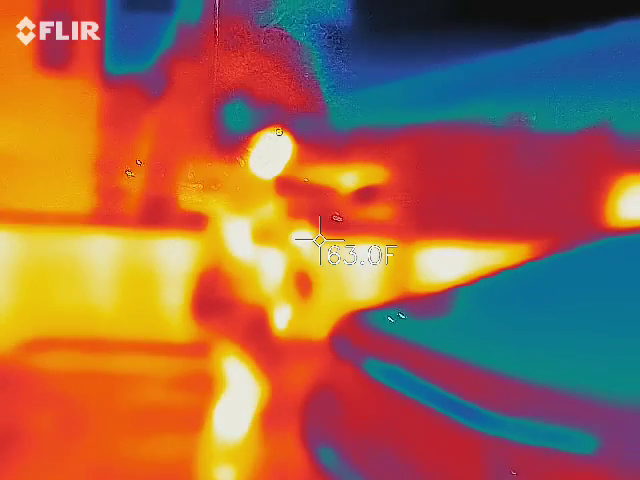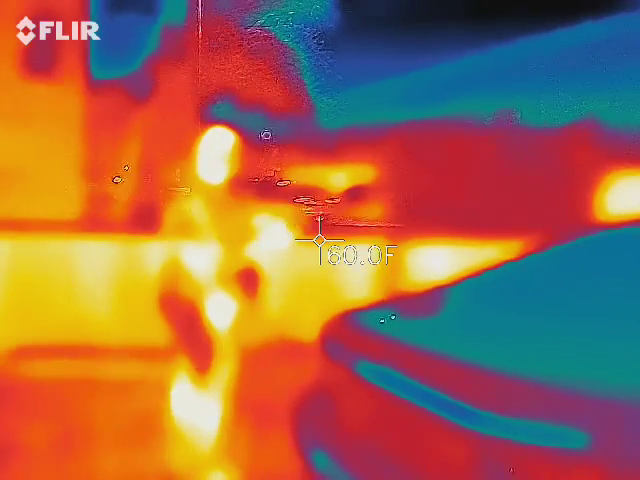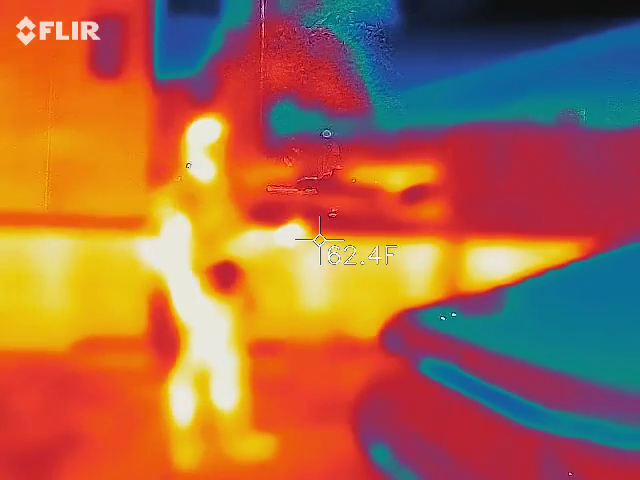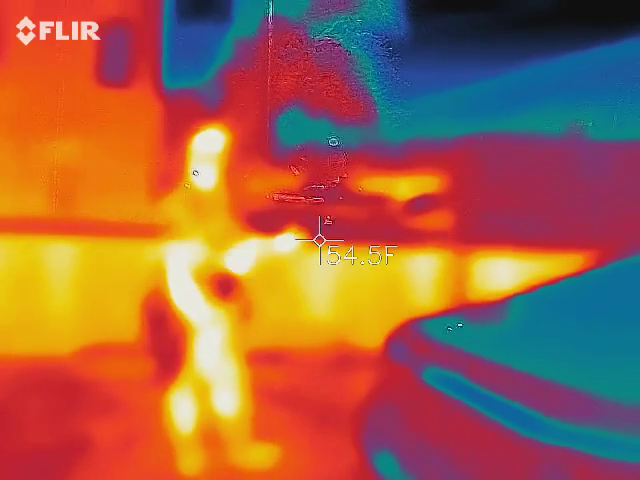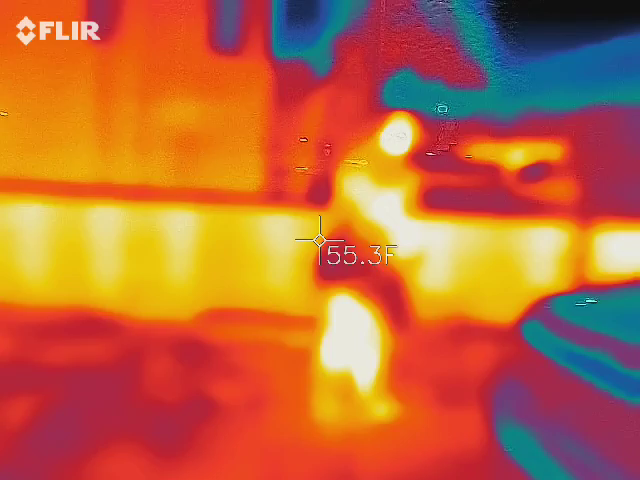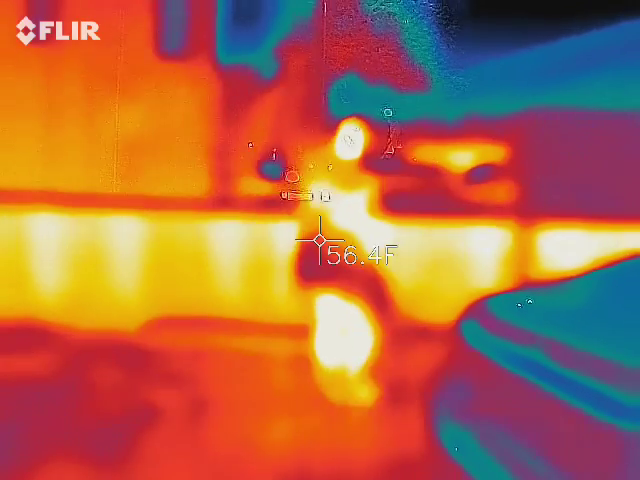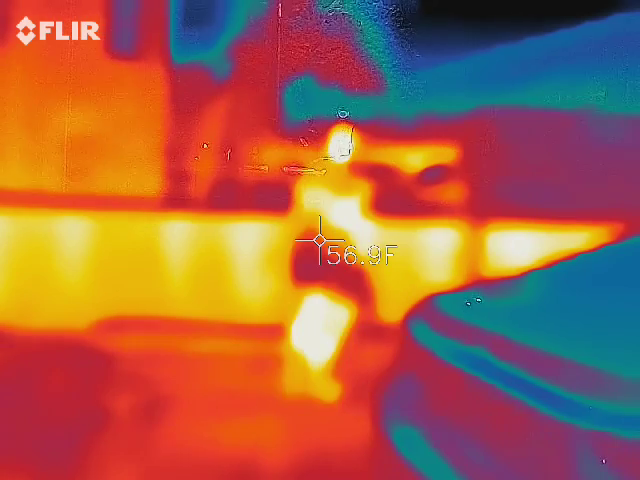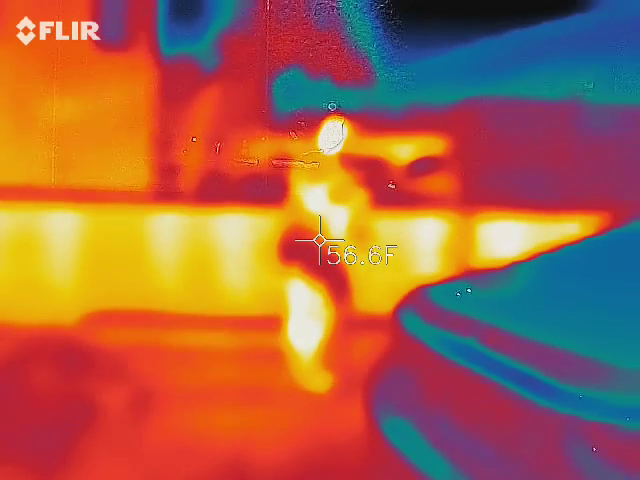Some of these car alarms actually have a sensor on it. The car may have a sensor on it as well. Yeah, as I was walking away, the number was going up. Oh, really? So that's cars on the street going by.